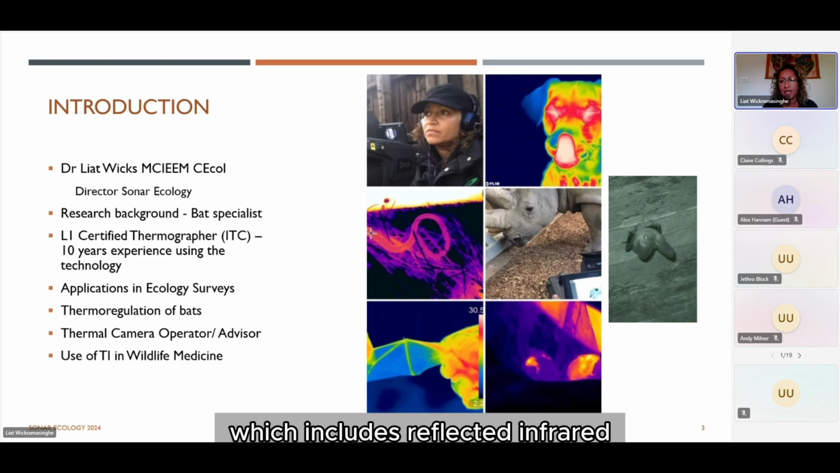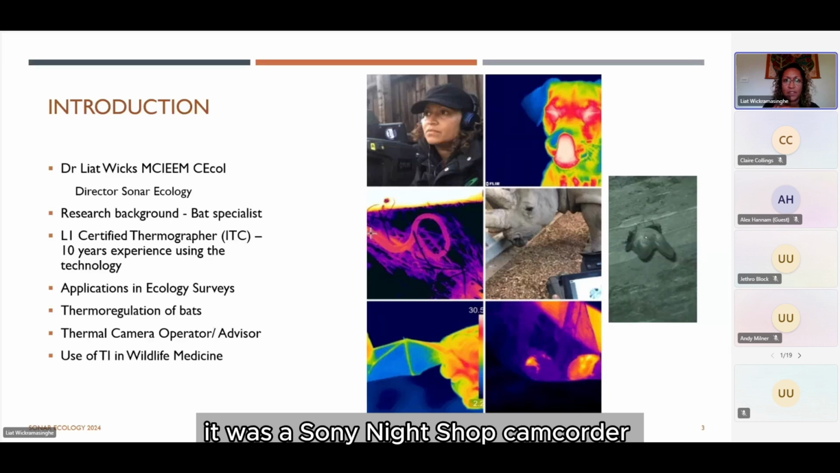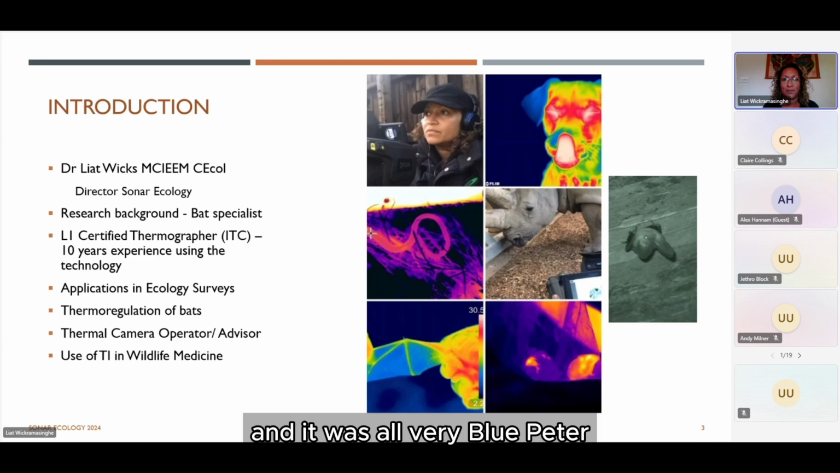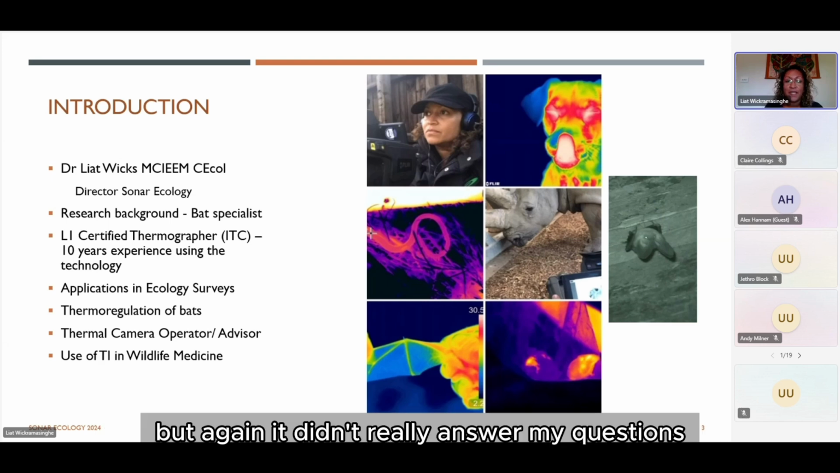The first time I used night vision aids, as we now call them, which include reflected infrared, was back in 2006, and that was a consumer product. It was a Sony Night Shot camcorder, which I hooked up to a motorbike battery and put an infrared filter on top of a Clue light, and it was all very Blue Peter, but it worked, and I got some good images. But again, it didn't really answer my questions.